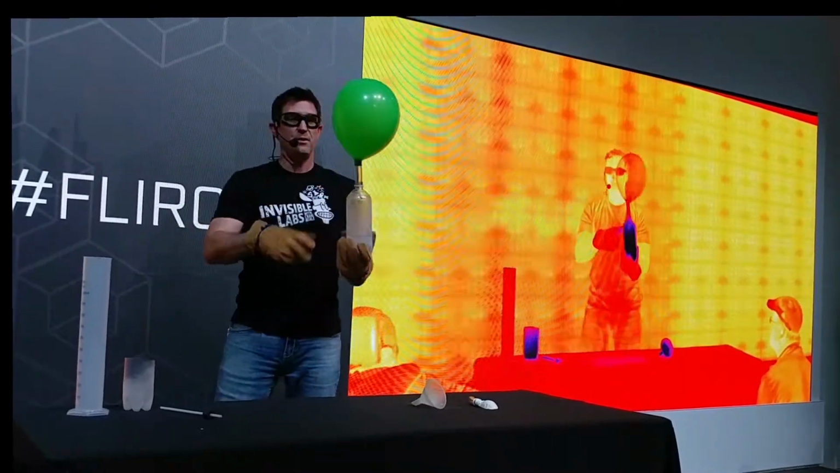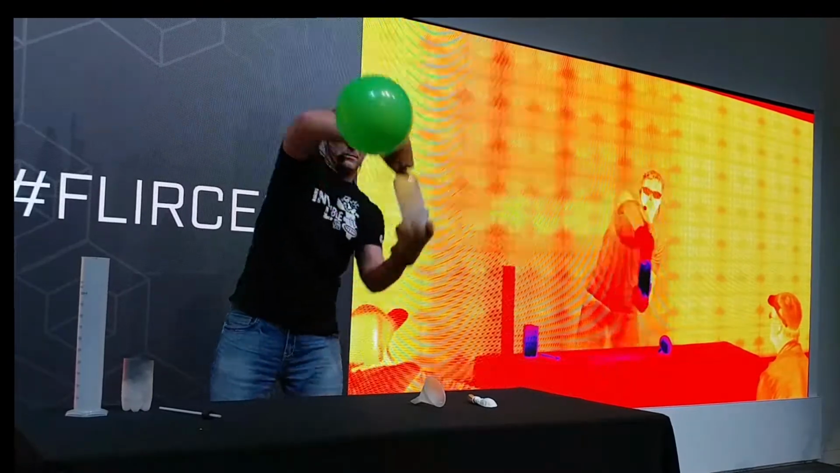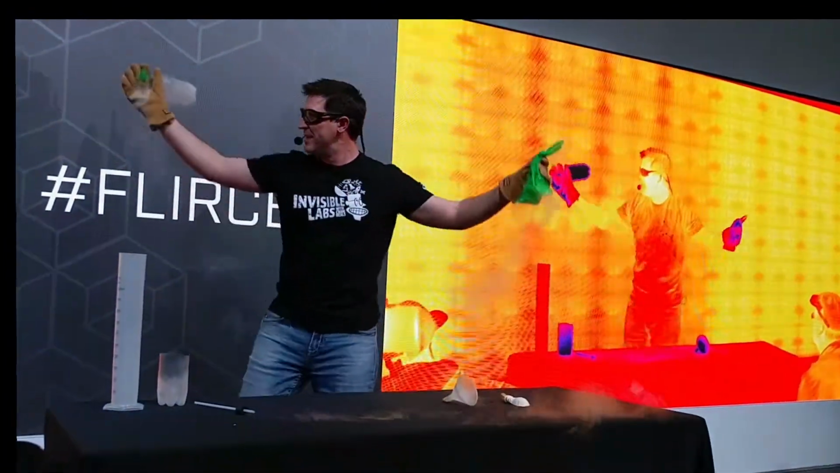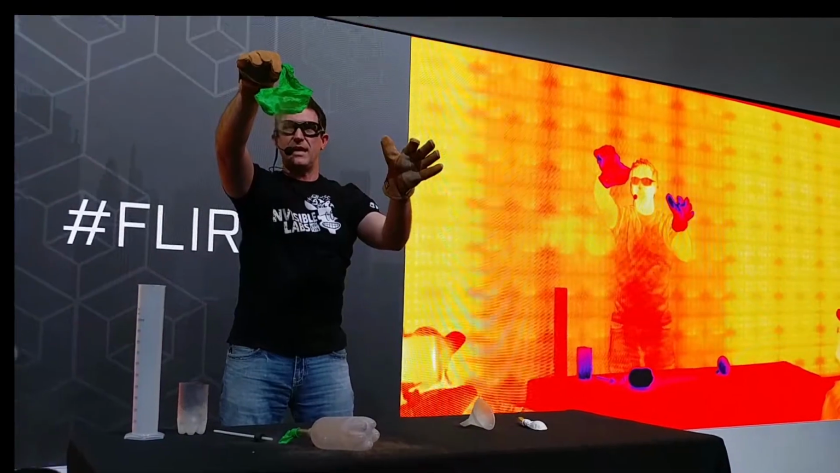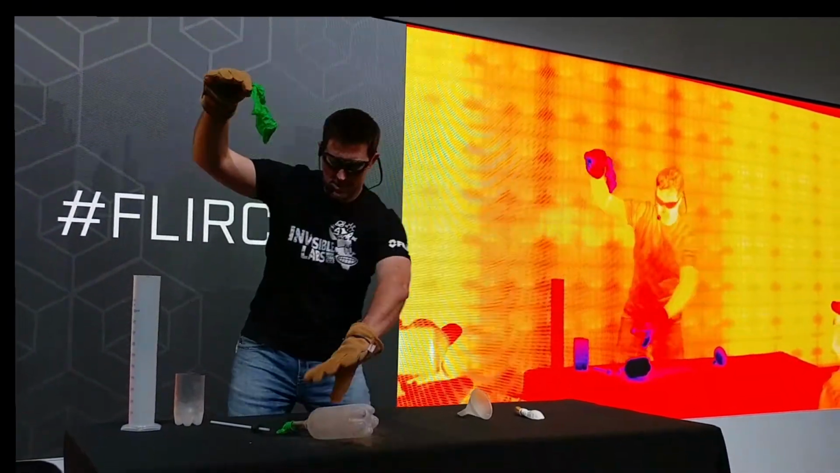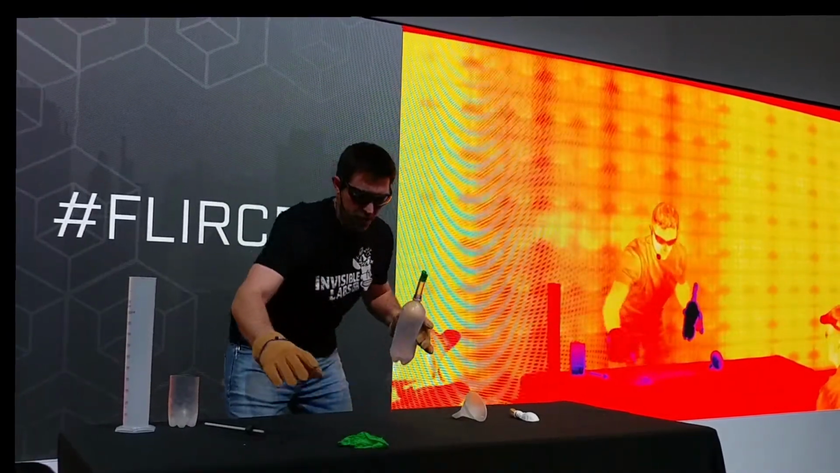Now here's something that would be very foolish. If I took that and turned it upside down, I'm not known for being all too wise. You can see it blew up. That one blew up very quickly. Look at my balloon. It's just going to go back into regular state as it heats up to room temperature, which might take a little while. We'll leave it right up there and you can watch it move.